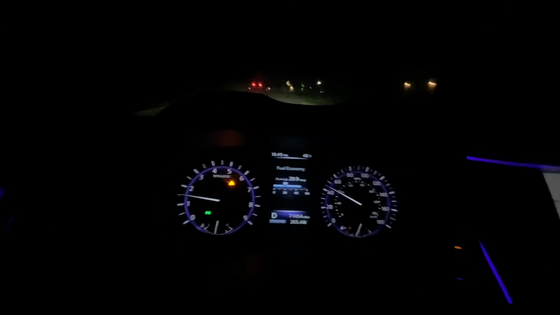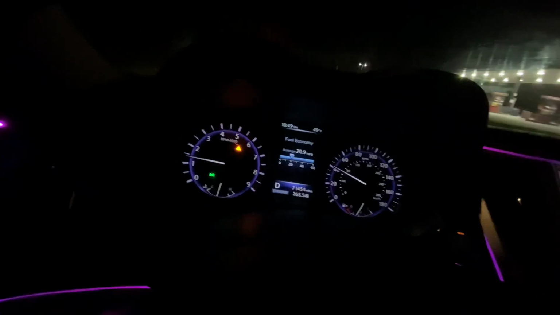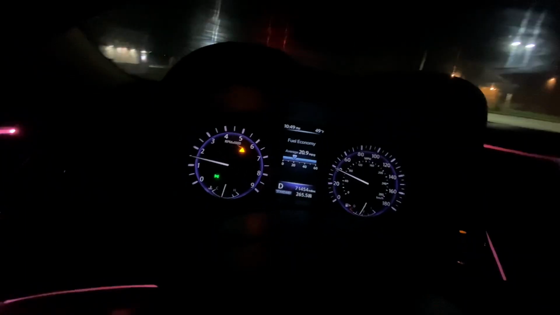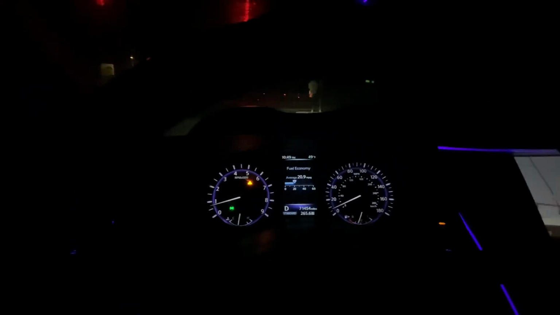Yeah, I mean, that's a small thing, but it's the number one thing I dislike about this car. Every single time I get in this car, I'm just like, God damn it, I wish I had a digital speedometer. But it is a small thing. I can live without it. Yeah, that'd be the number one thing I dislike about this car.